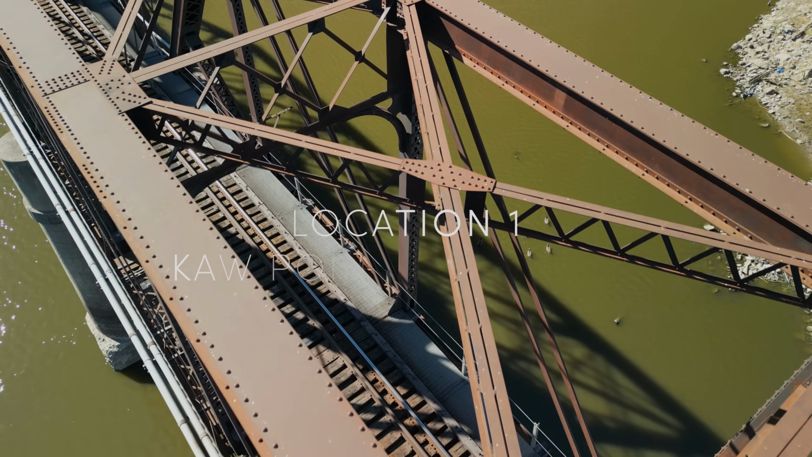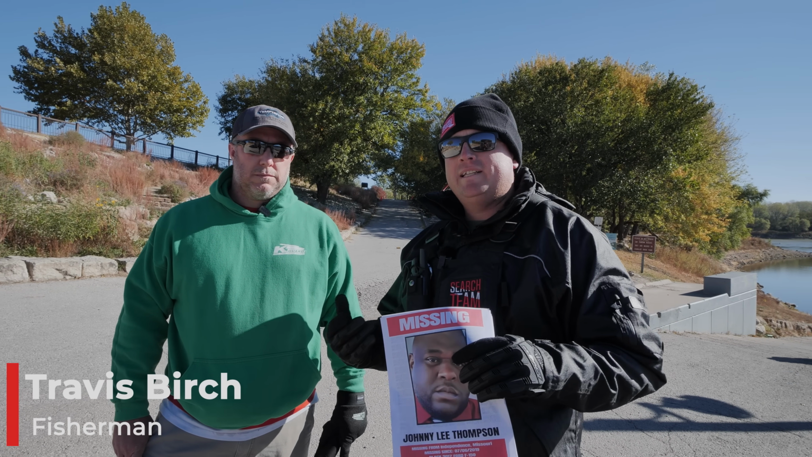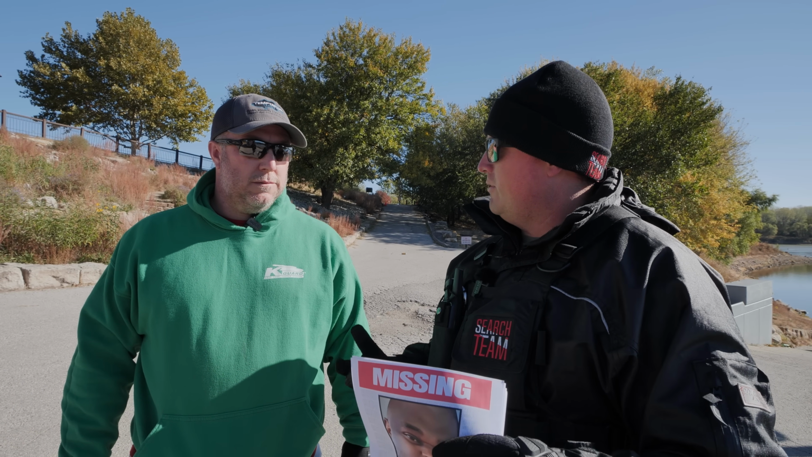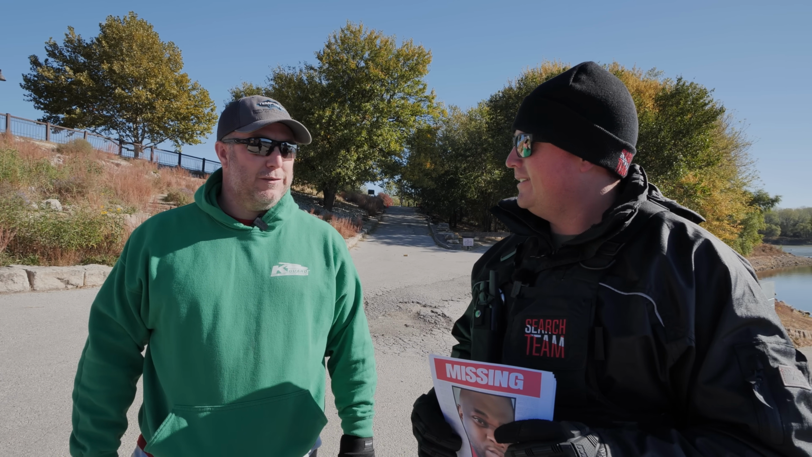So we're here at the Caw Point boat ramp, as I mentioned before, and Travis Birch, our fisherman that contacted AWP, letting us know a couple different locations of cars that he found on his sonar, is here to help us today, along with his, you have a fishing boat, is that right? Yeah, I have a bass boat here. I'm actually a youth director for Bassmaster in Kansas, so we have access to lots of boats, so we hear a lot of stuff about different cars and stuff.